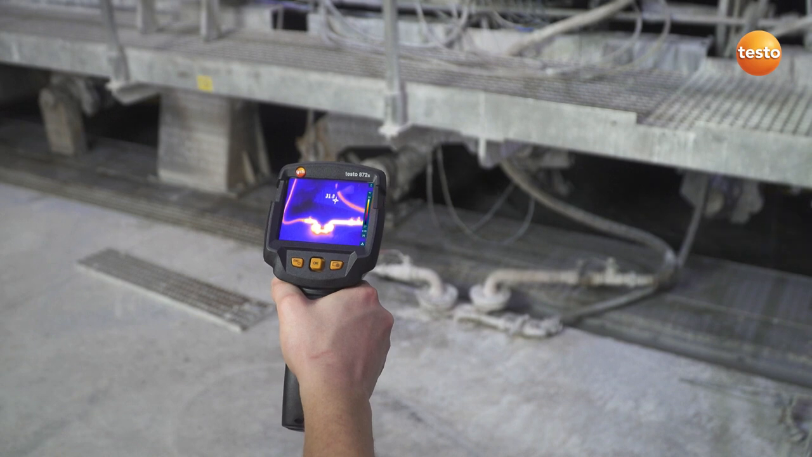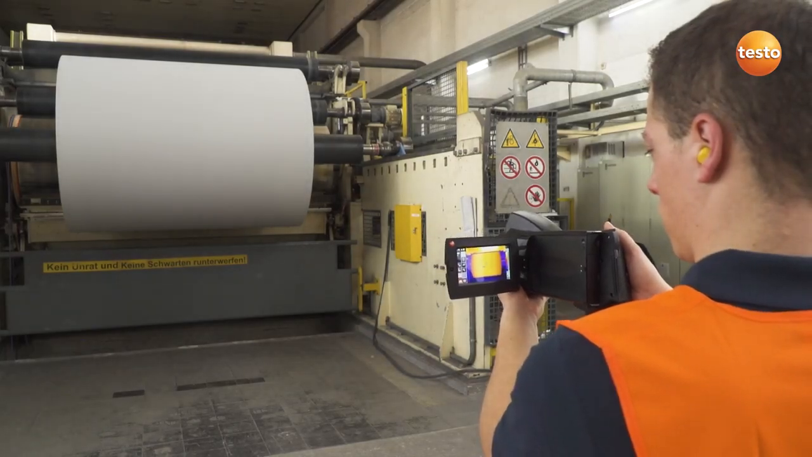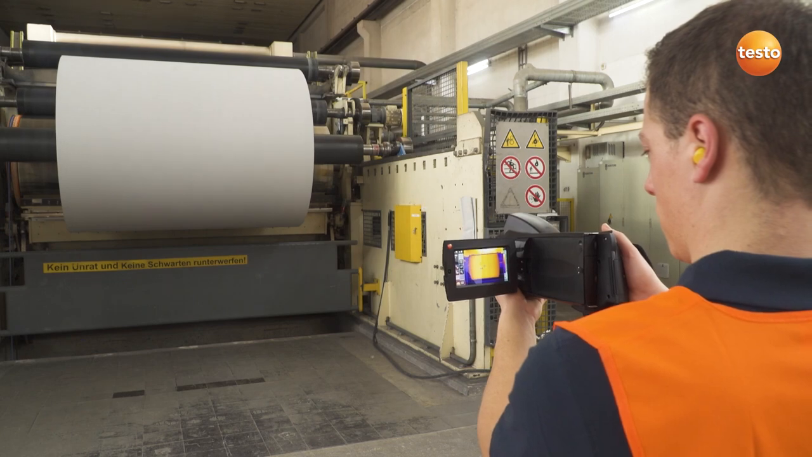used for quality assurance. With this measurement object, a roll of paper, it's all about guaranteeing uniform drying. Done. Now to document the results.